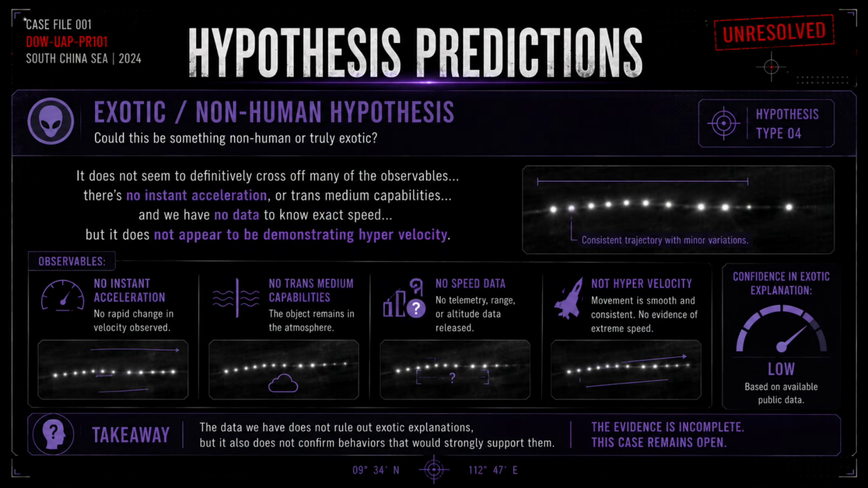So, are we looking at something non-human or truly exotic? Now, I will say that it does not seem to definitively cross off many of the observables. There's no instant acceleration shown. There's no transmedium capability shown. We don't have the data, so unfortunately we don't know the exact speed, but it doesn't appear to be demonstrating hypervelocity. However, one can argue that we may not truly know what to look for or what to recognize when it comes to something truly not of this world.